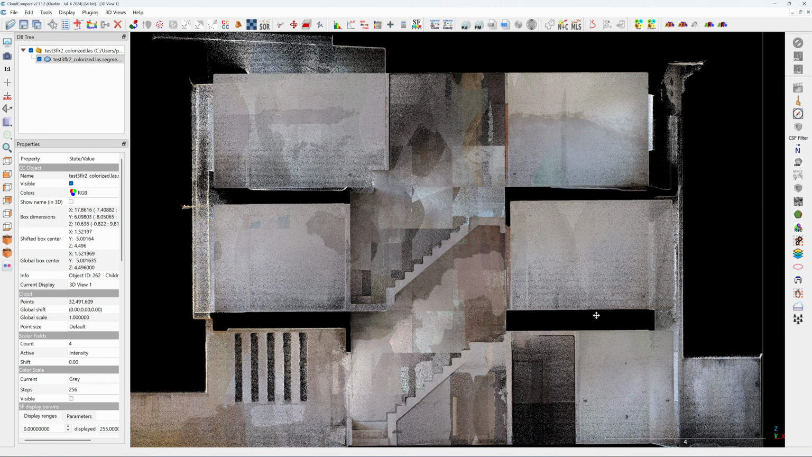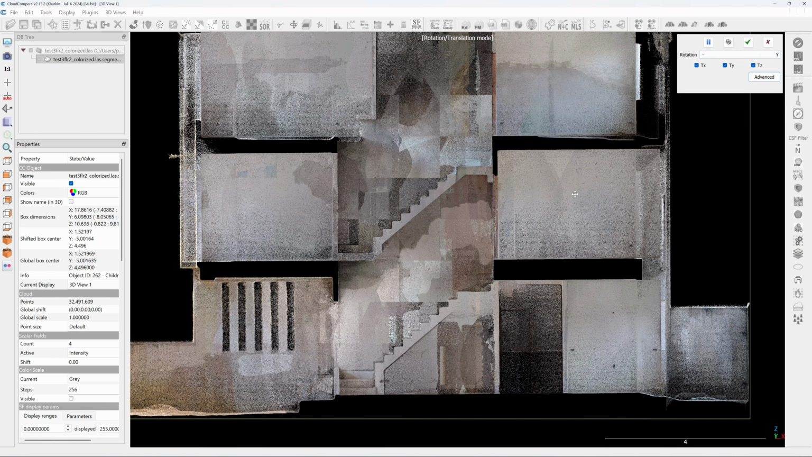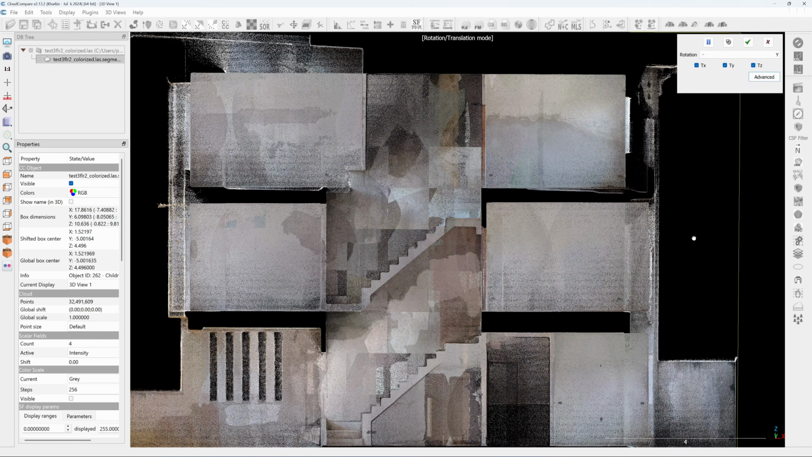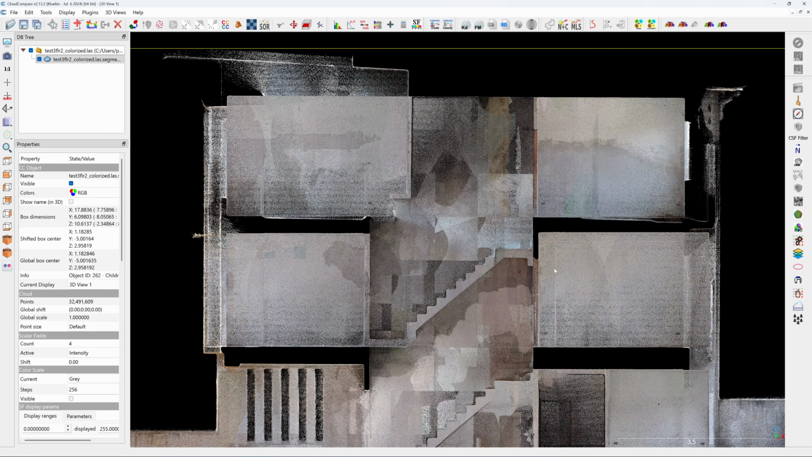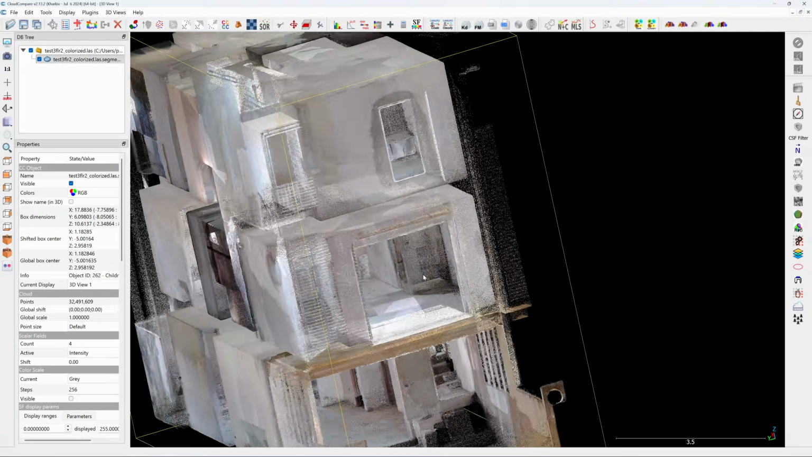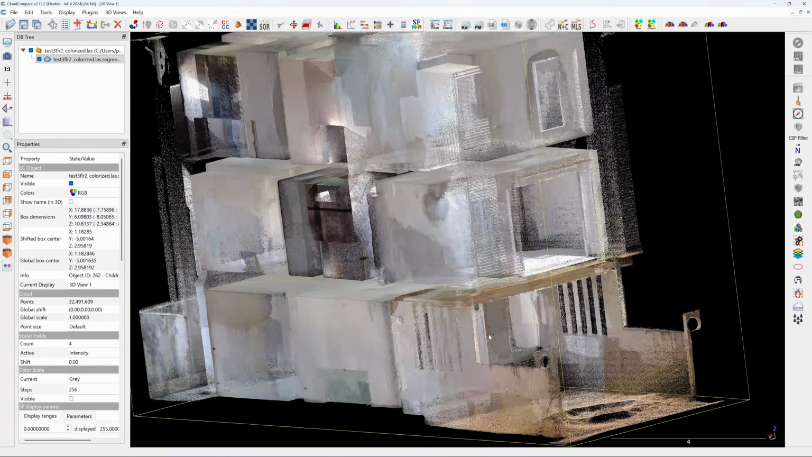Next, I will repeat the process to level the first floor along its length, but this time I will rotate it along the Y-axis. Since the scan data has no rotational drift, once the first floor is level, the second and the third floors will also align correctly. This step is critical in pre-reverse engineering work. The scan must be level.